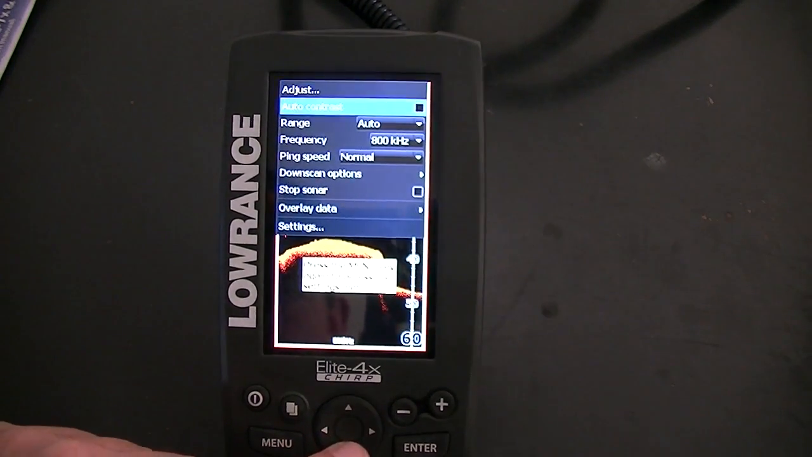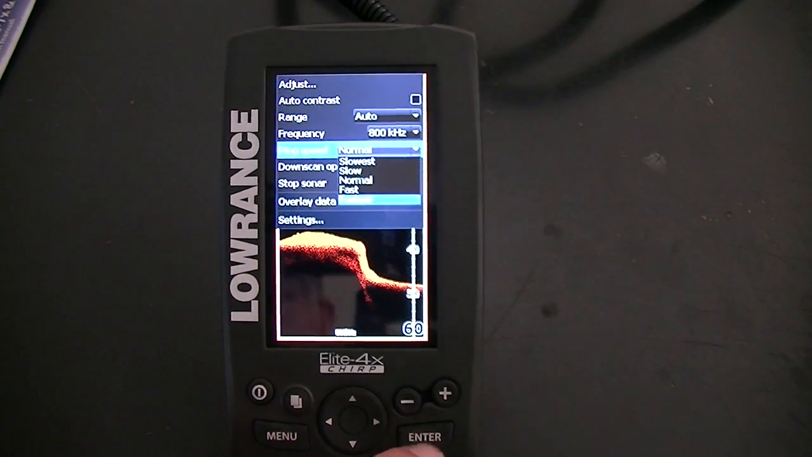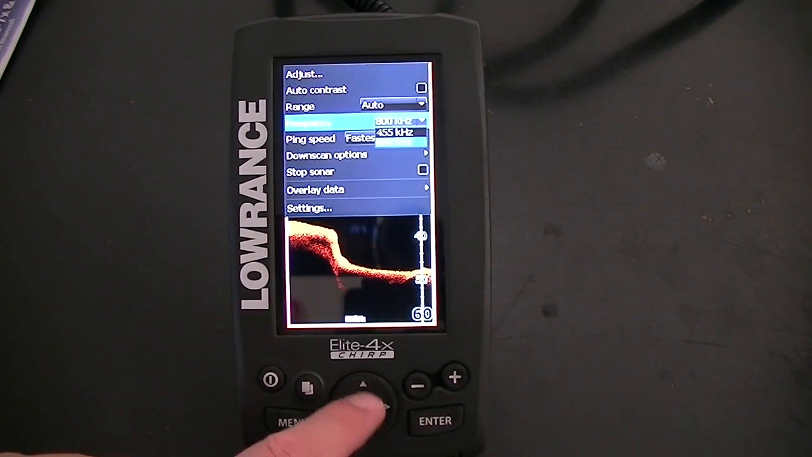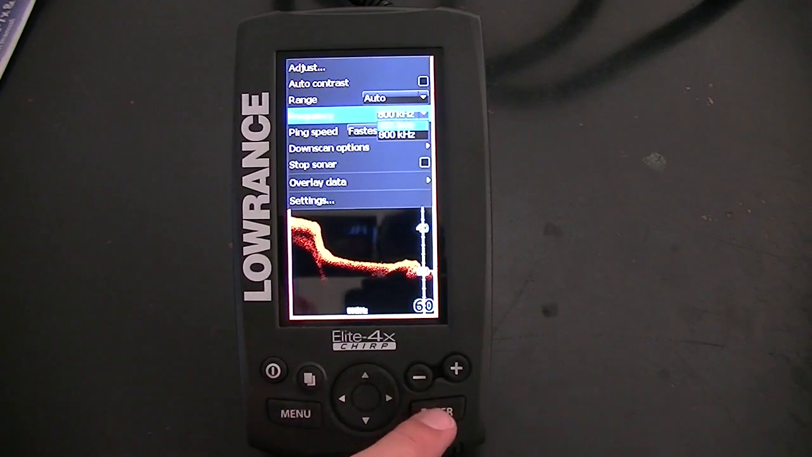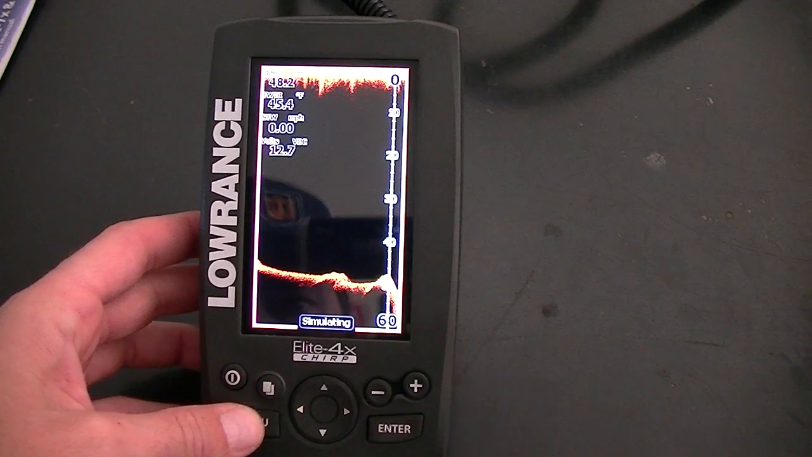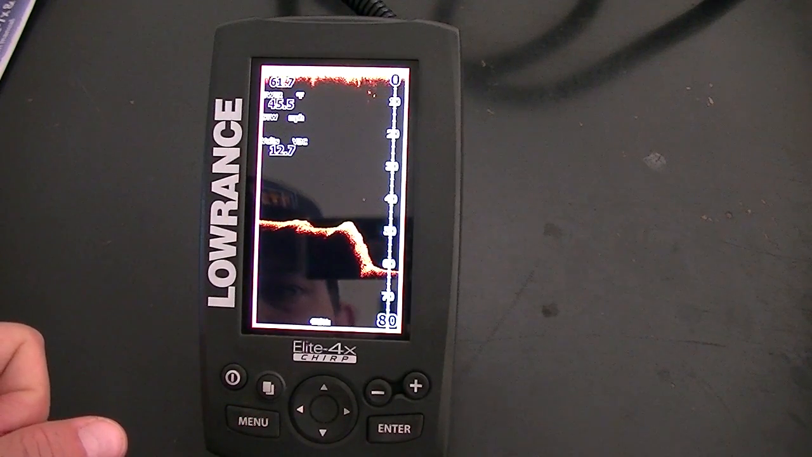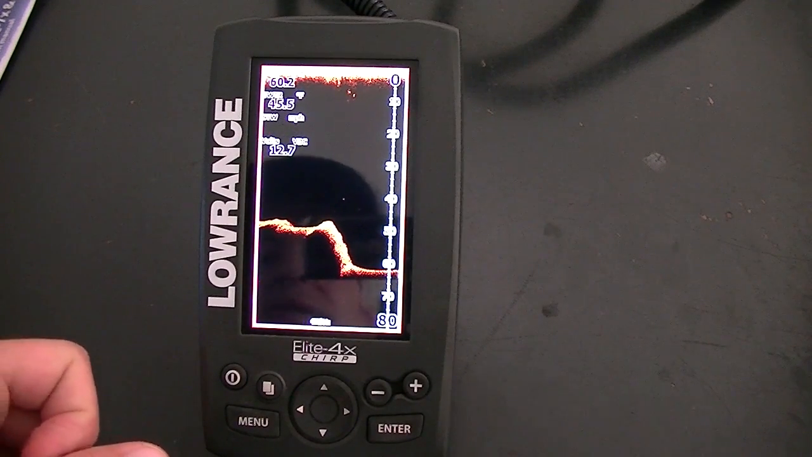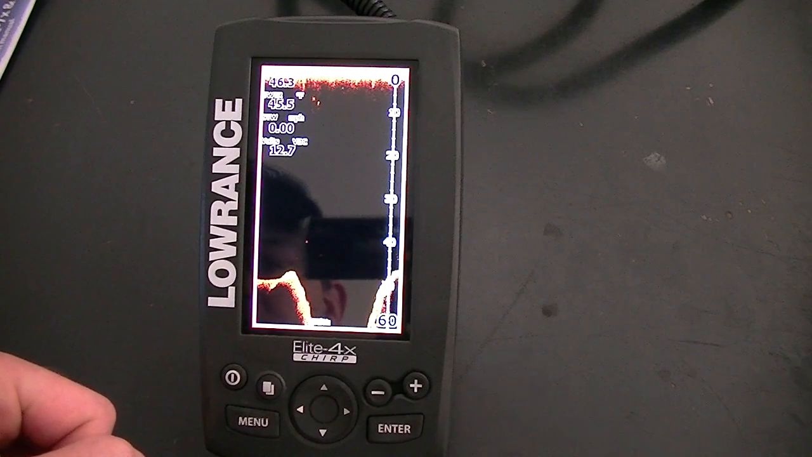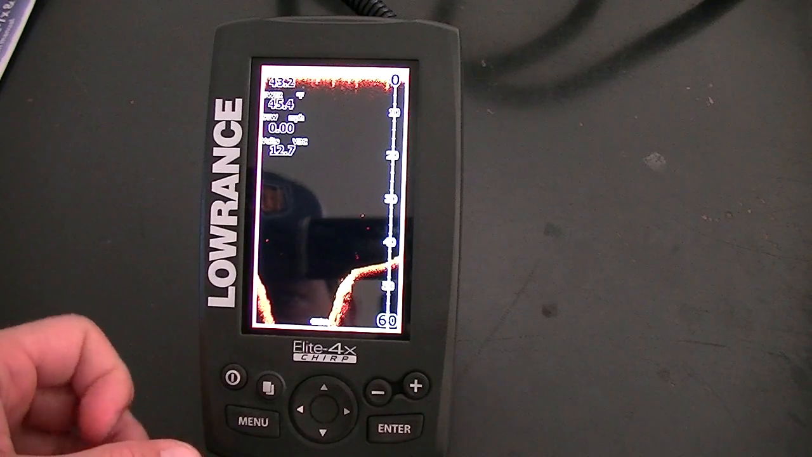I'm going to speed this up just a little bit to see if I can get it. Actually, I think it'll go faster. There it goes. And I have it on 800 kilohertz right now. You can put it on 455 if you want, but I think you get a deeper penetration with the 800. So this is a 455 right here. We'll let that run for a minute. You can check that out. And I figure if I speed this up, it might just hurry up and get me to a tree.